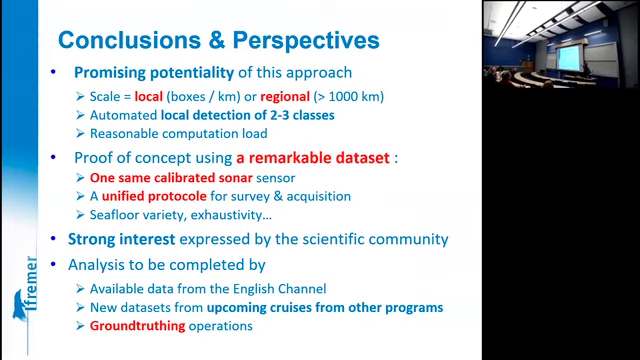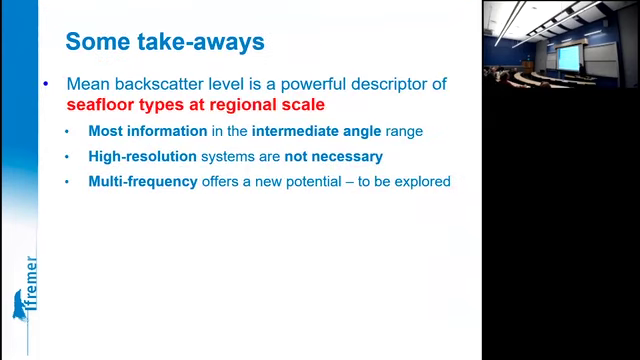We classify in 12 acoustical responses, and that's fine, but it should be better to affect it to actual seafloor types. And some takeaways. I'm sorry, I'm a bit long.